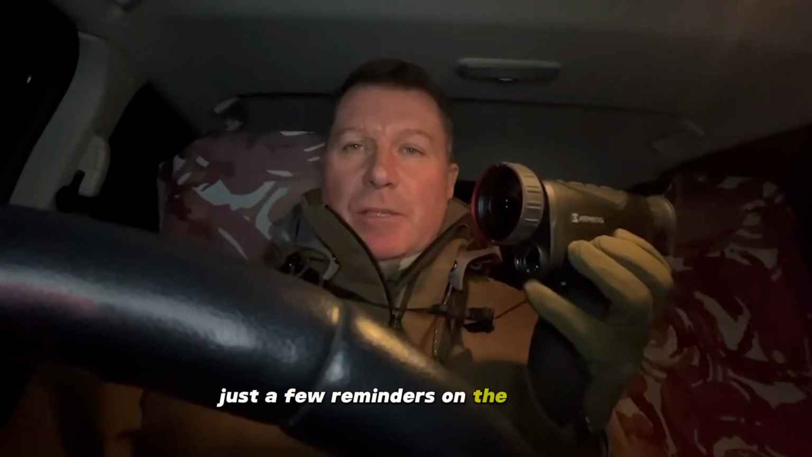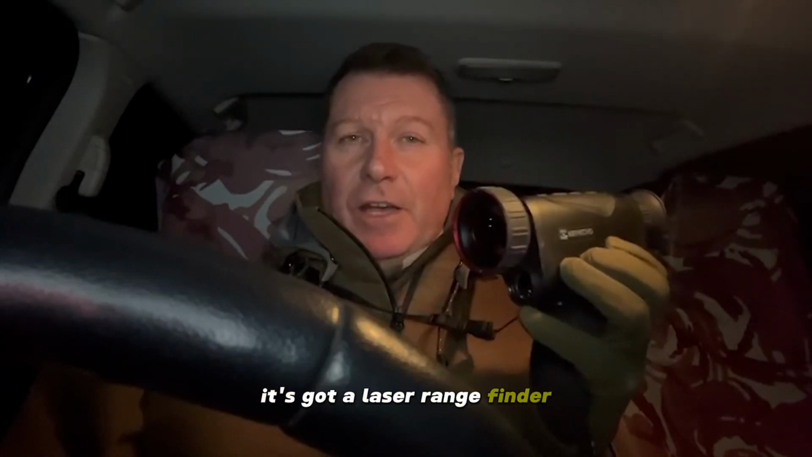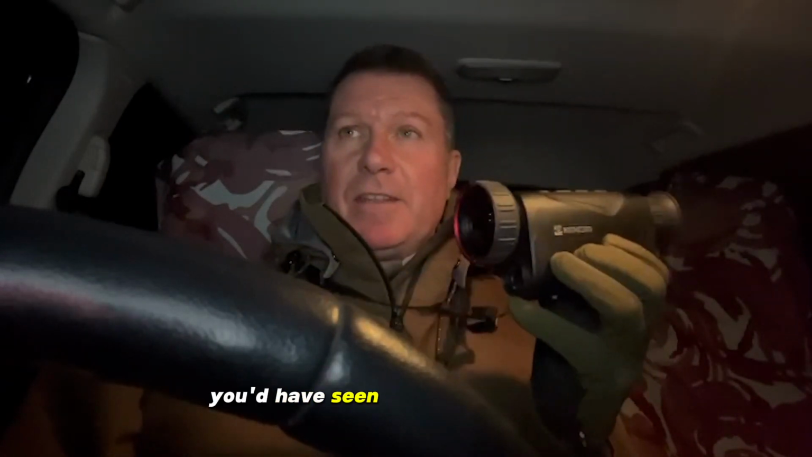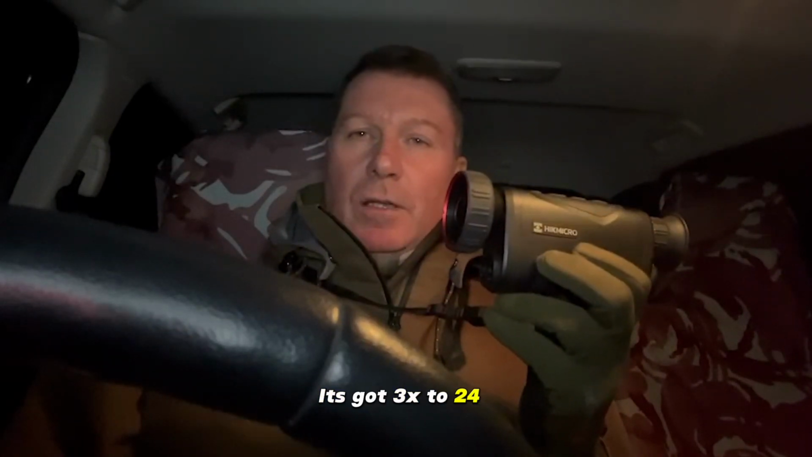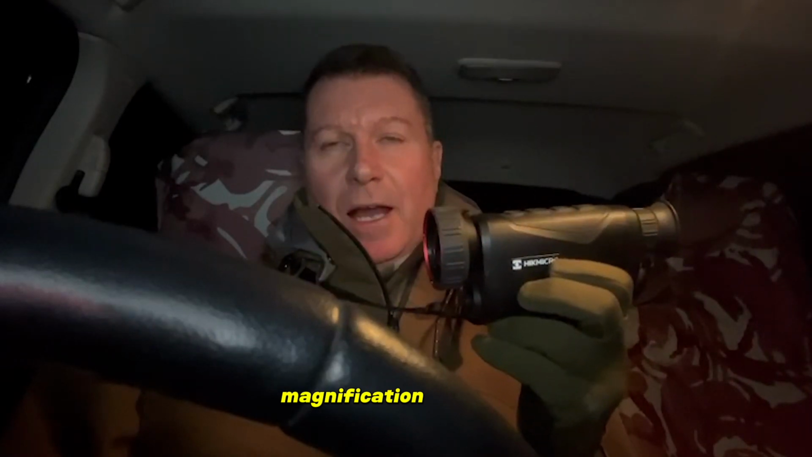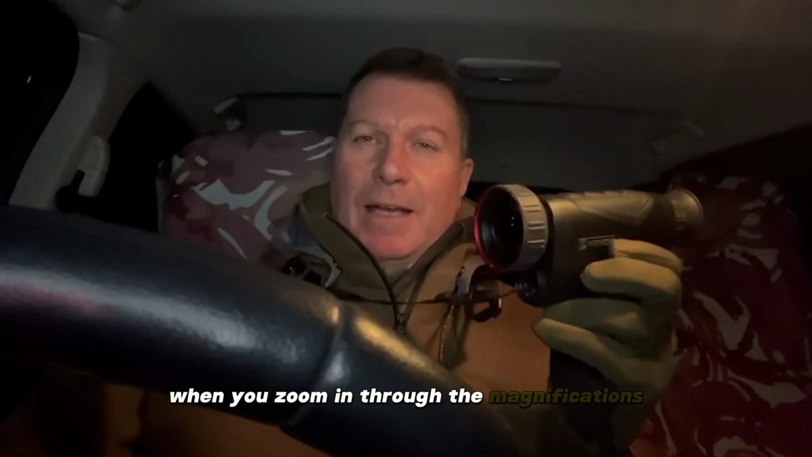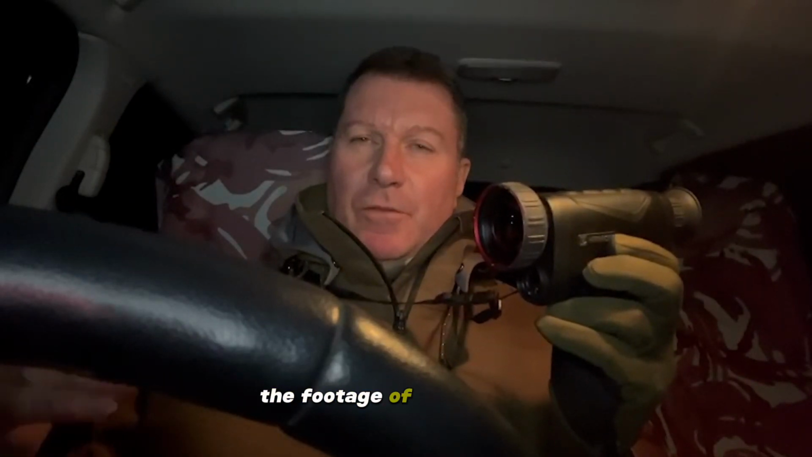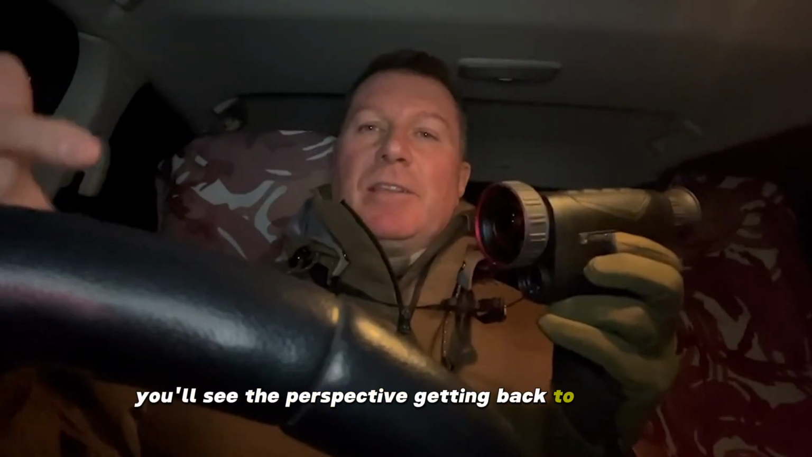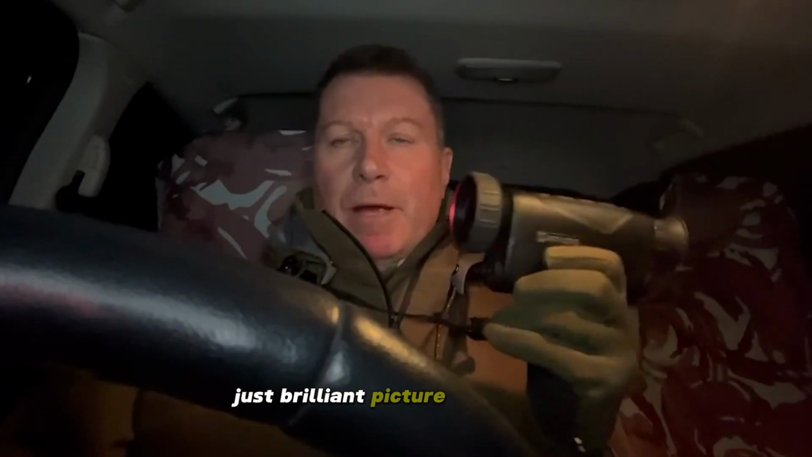Just a few reminders on the specs. It's got a detection range of 2,600 metres. It's got a laser rangefinder which goes up to 1,000 metres. You'd have seen that in action earlier on in the video content. It's got 3 times to 24 times magnification, and again, because it's got the Zoom Pro on it, you don't get the pixelation, as you'll have seen from my footage earlier when you zoom in through the magnifications. It's also got Image Pro, and if you look at the footage of the roe deer, you'll see the perspective going back to the trees, which are like 300-400 yards away, crystal clear, just brilliant picture quality on it.